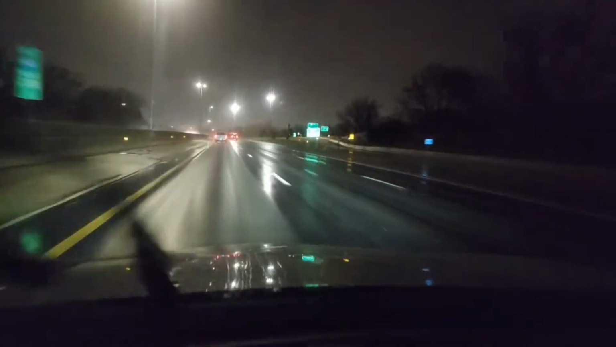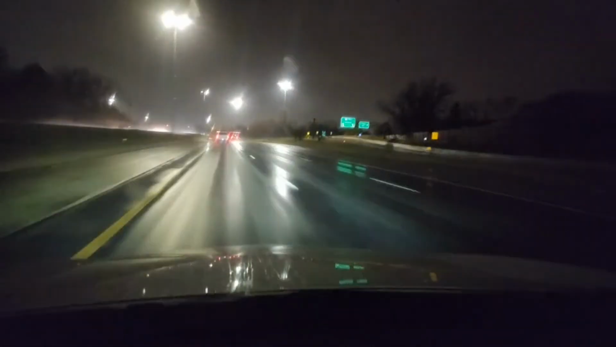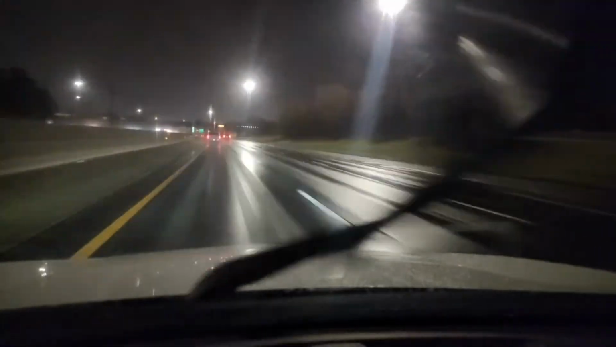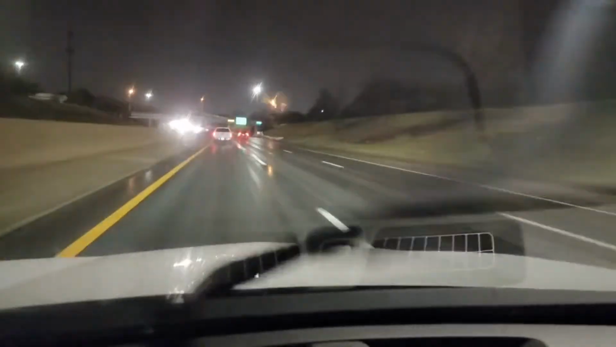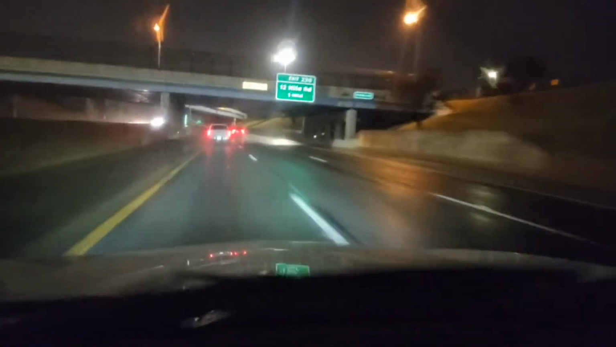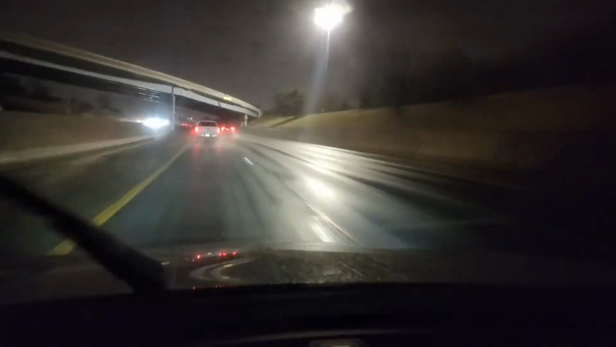And as time goes on, cars have lane departure, adaptive cruise control, Google Maps, I'm just naming a few. But the younger drivers won't have good tires on their vehicle.